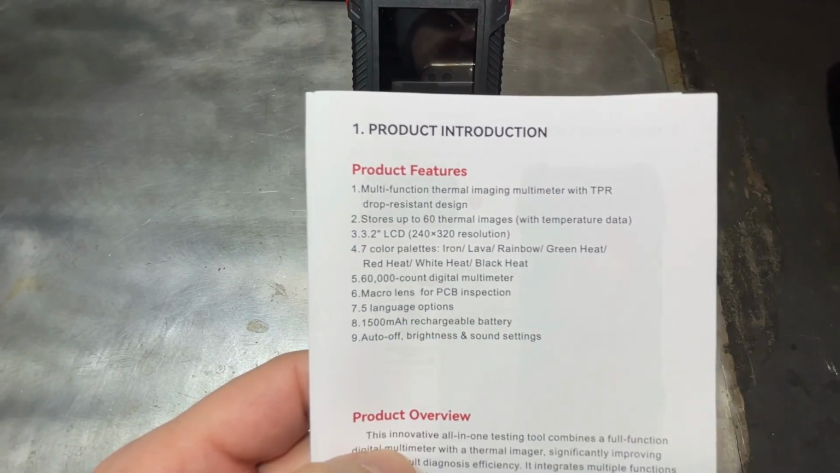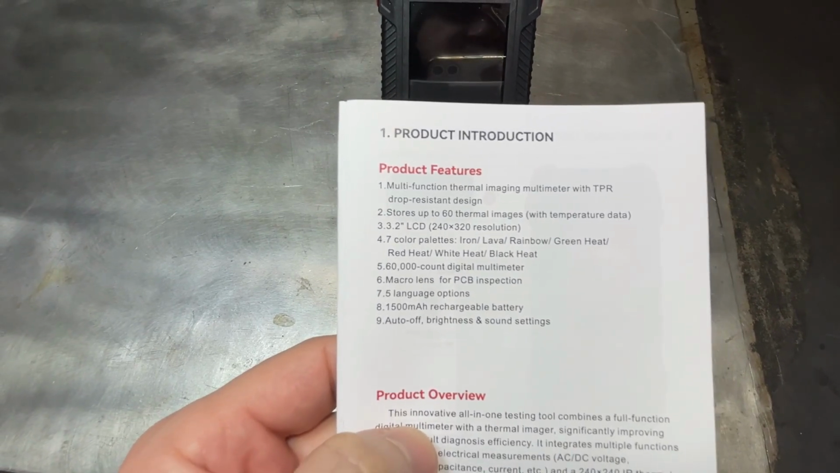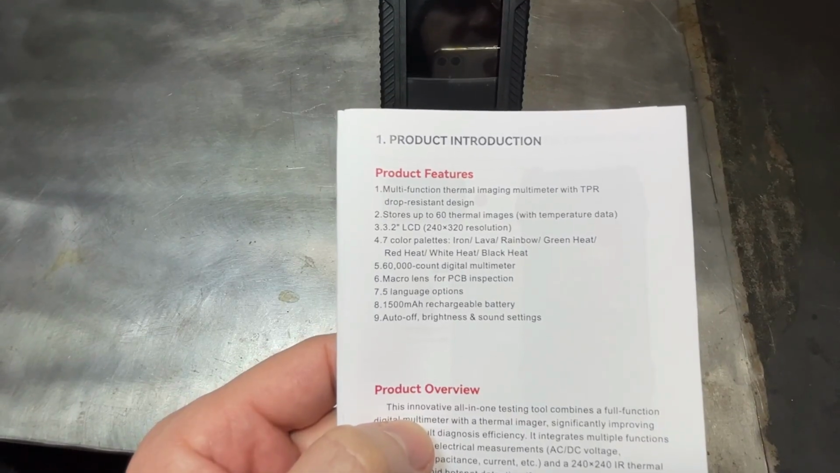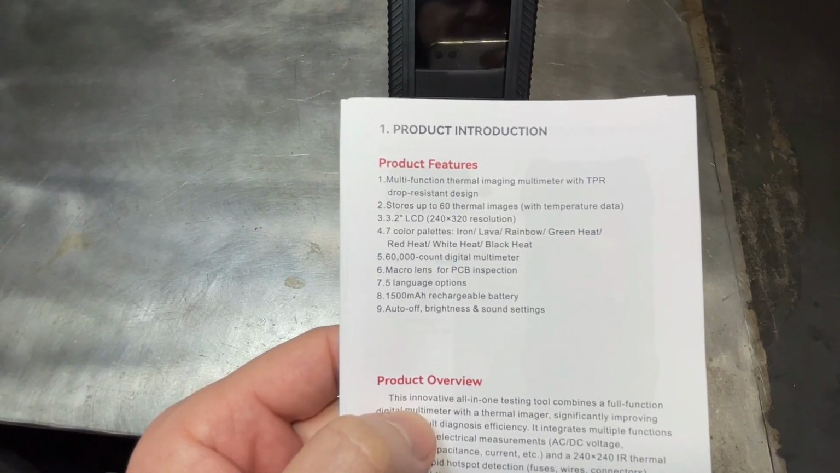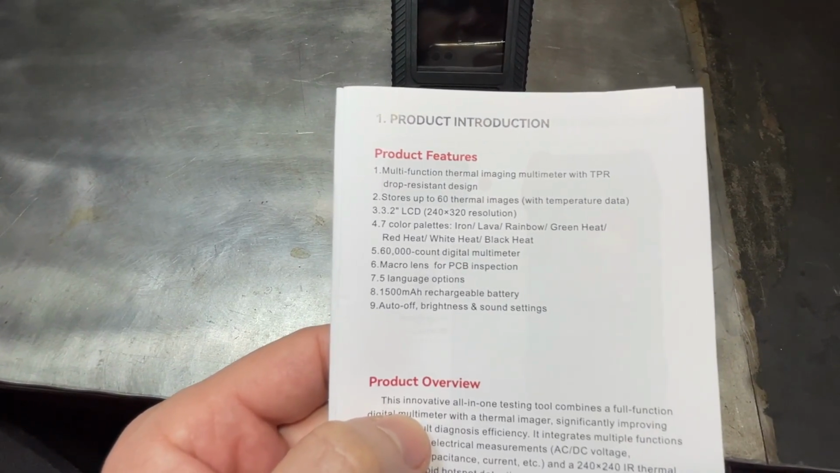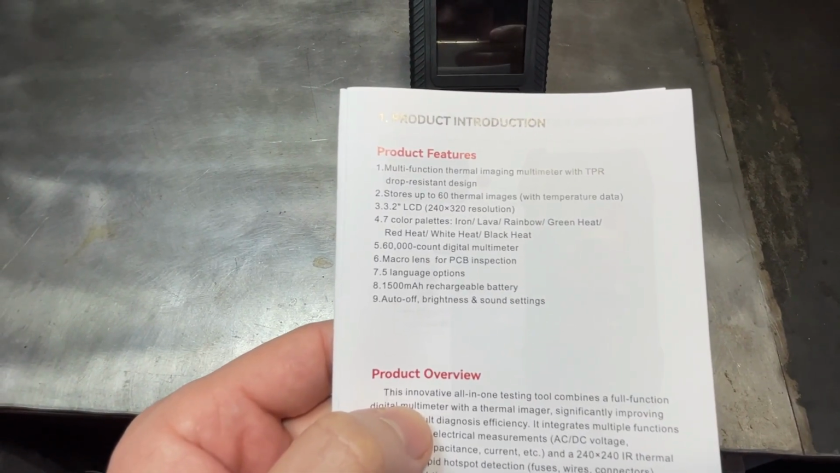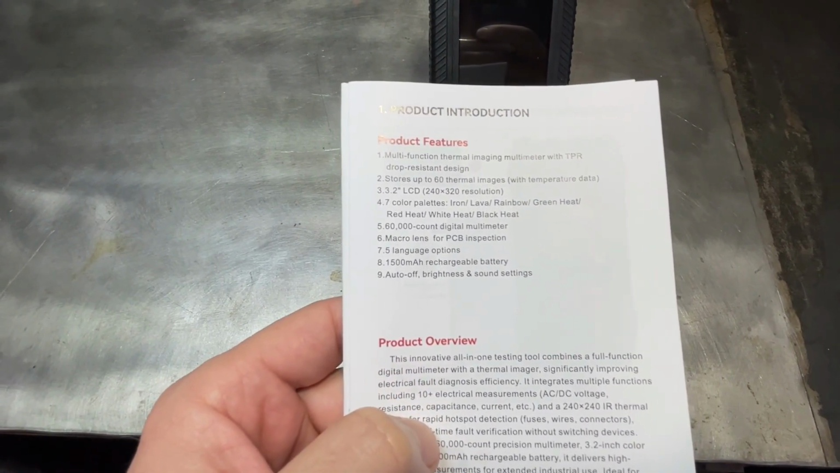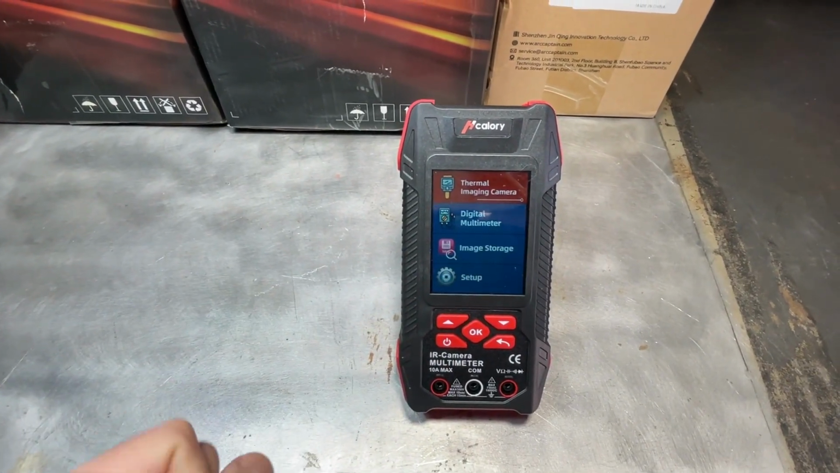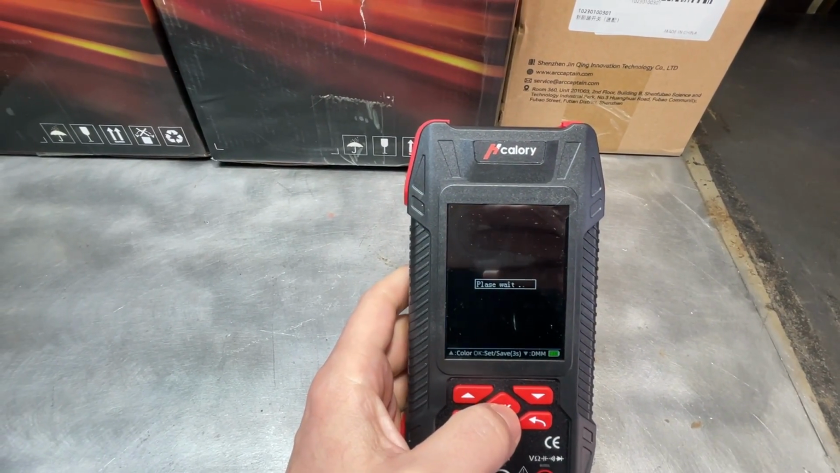The key features of this is, again, the thermal imaging camera with the multimeter design. Stores up to 60 thermal images, 240 by 320 resolution with a 3.2-inch LCD screen. You have different color palettes for your heat ranges, macro lens options, 5 language options, 1500 milliamp rechargeable battery, and so forth. All right, so I'm going to power it on, go through the options real quick. So you have options of thermal imaging camera, which is what we're going to start off with.